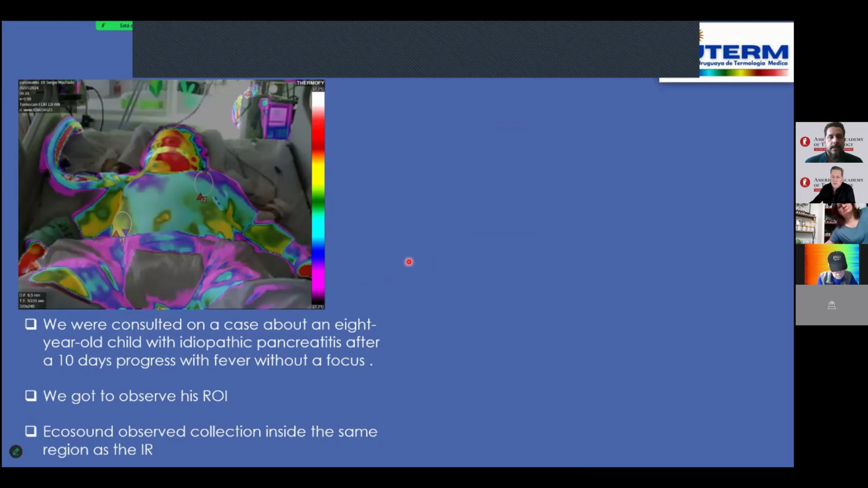Look at that. This is the first clinical case. This is a child of 8 years. We were consulted about idiopathic pancreatitis after 10 days of progress, without fever and without focus.